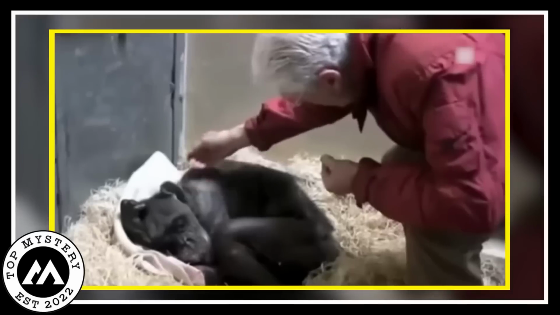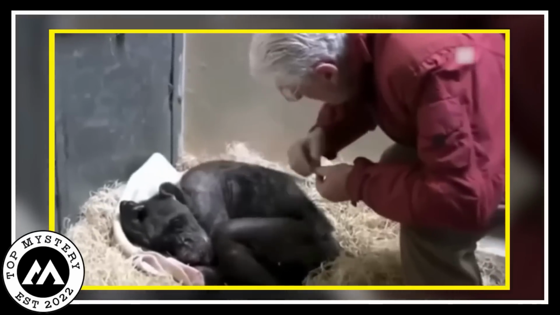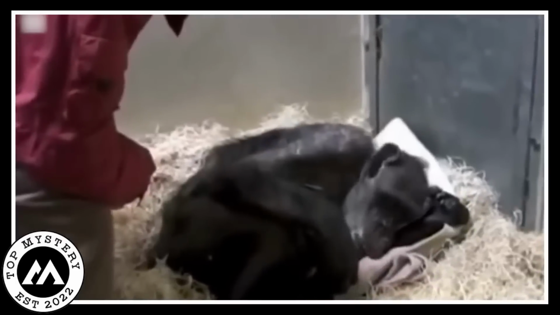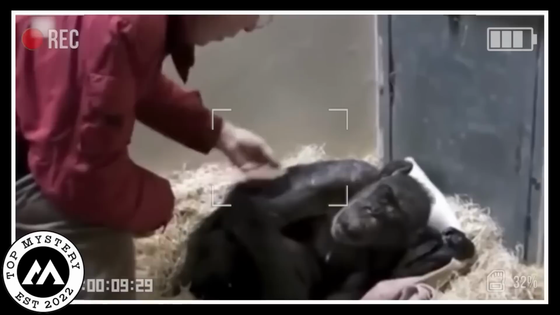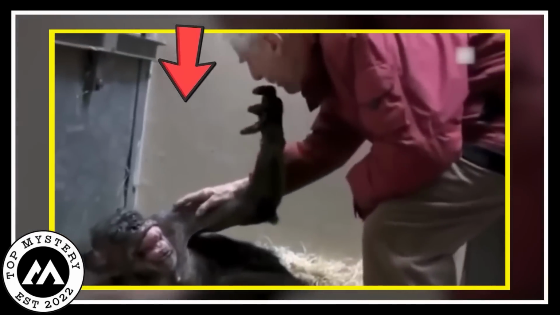Chimpanzee last moments. The camera caught something mysterious and heart-touching. It was a very affecting video. It was a scene of a chimpanzee that was on her last breaths. It was a very sad moment taped by the camera. The chimpanzee was reuniting with its caretaker.